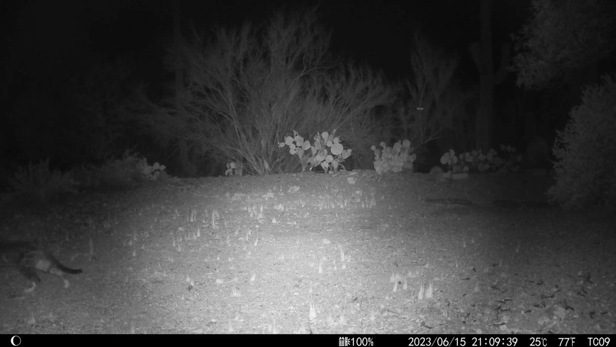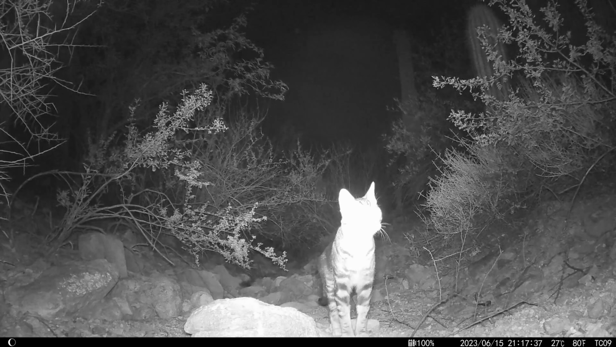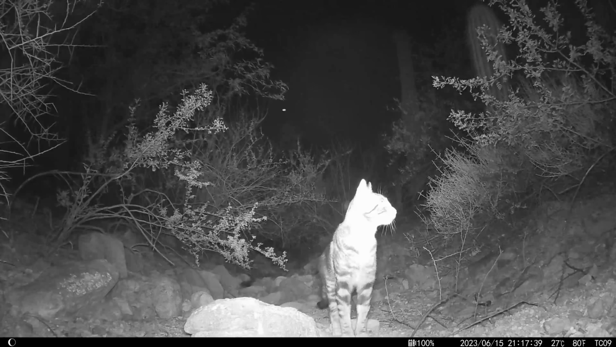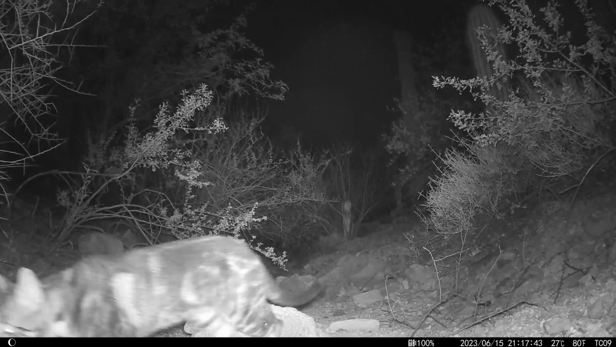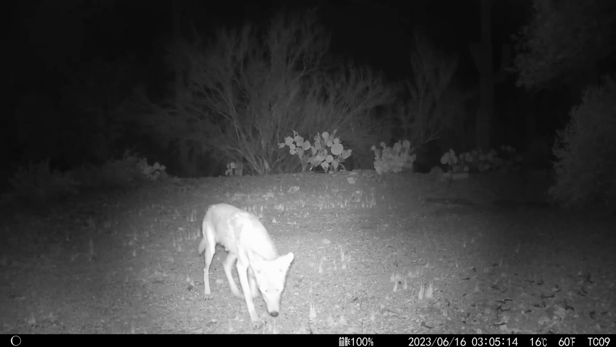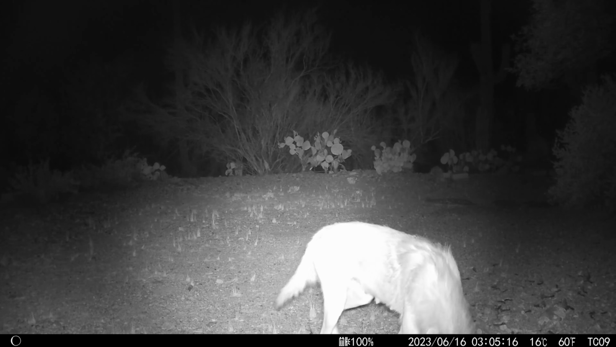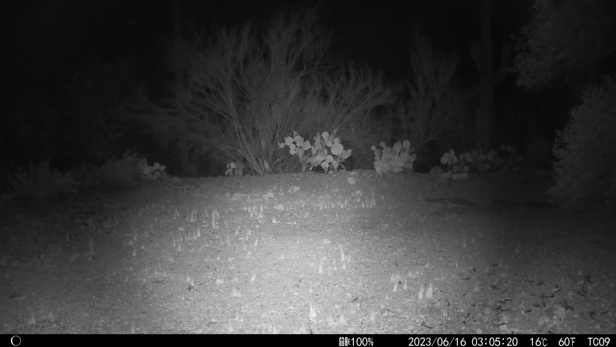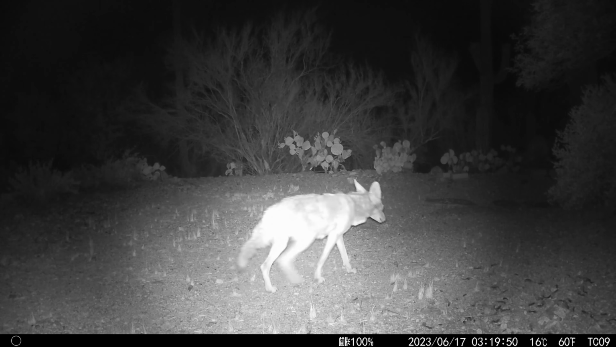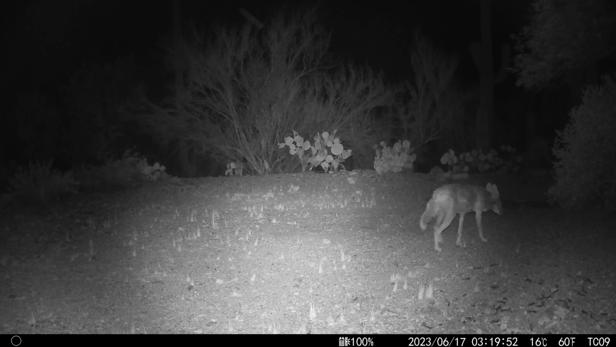This is another cat that's been seen in the neighborhood. Somebody leaves their cats out. They have outdoor cats in our neighborhood. I said this in other videos too. It's a terrible idea. They're just going to get eaten by the coyotes and the bobcats and the owls. It's just not good pet ownership, and it always kind of bothers me to see the cats show up on my camera.